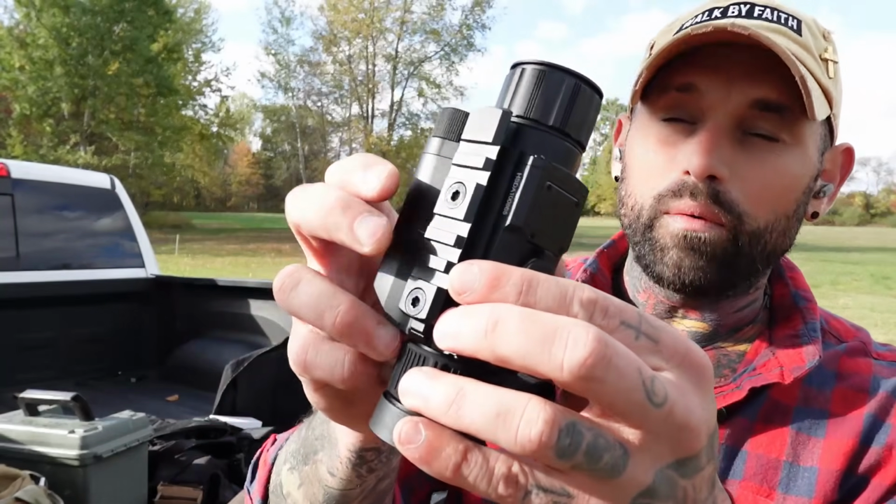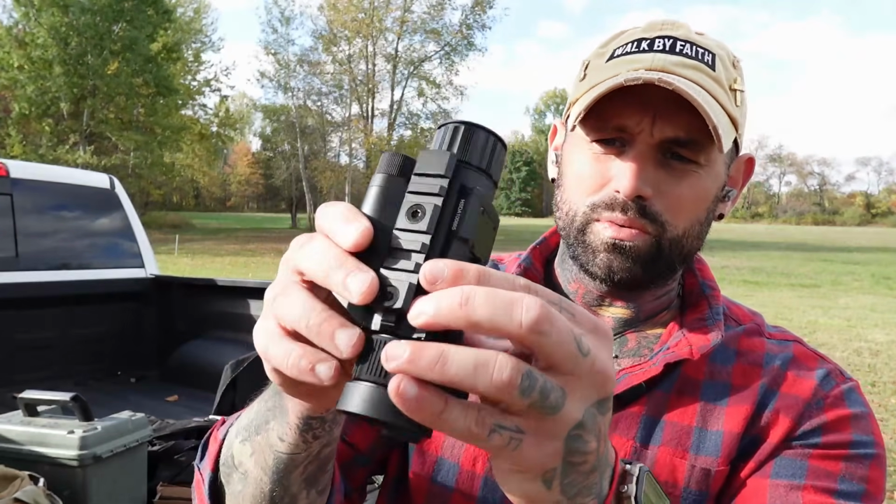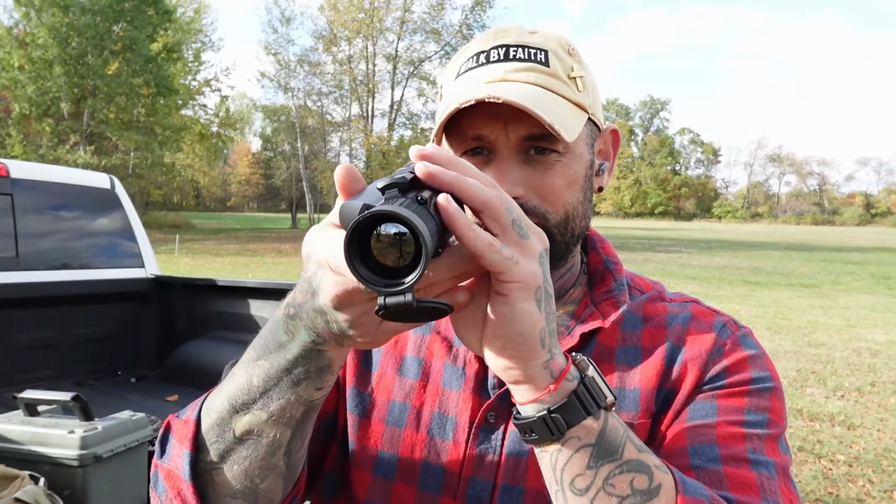So said it could be used as a standalone optic. Obviously you've seen all the built-in reticles. It could be used as a monocular. So with these, I want to say you can go to Wilcox and get a bridge where you can actually flip it up and pull it down so you can actually use it on the helmet setup as well. So that's also really, really good.